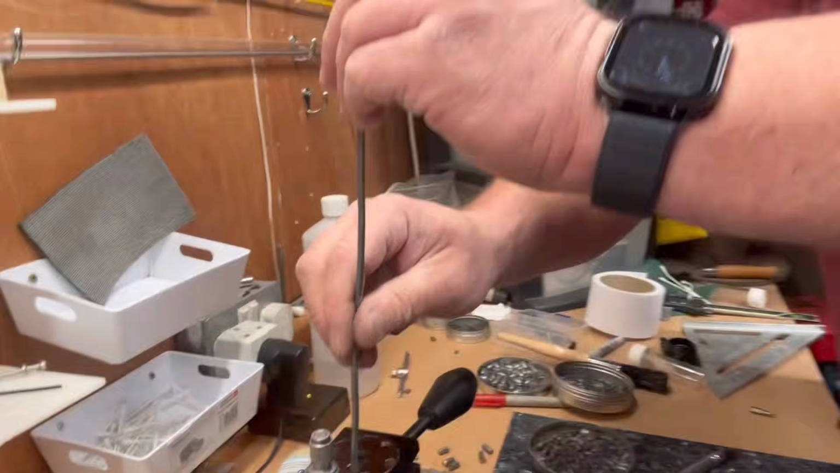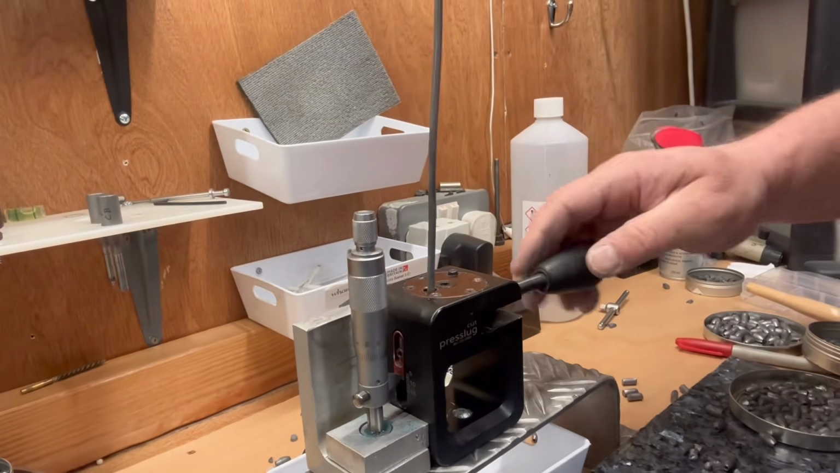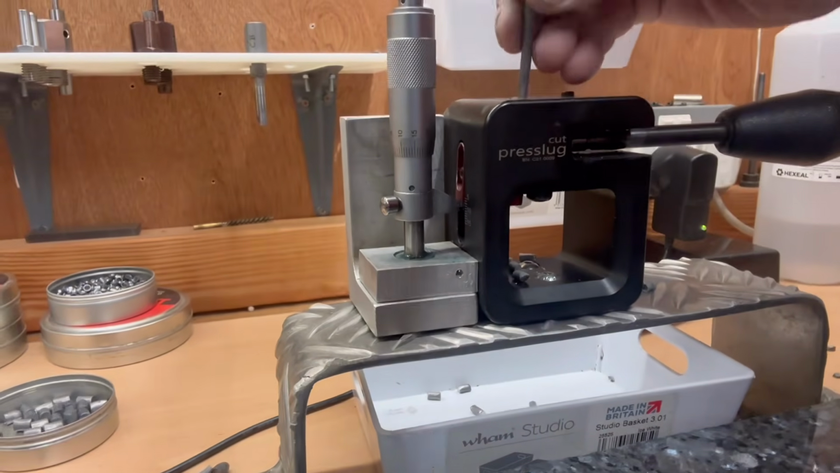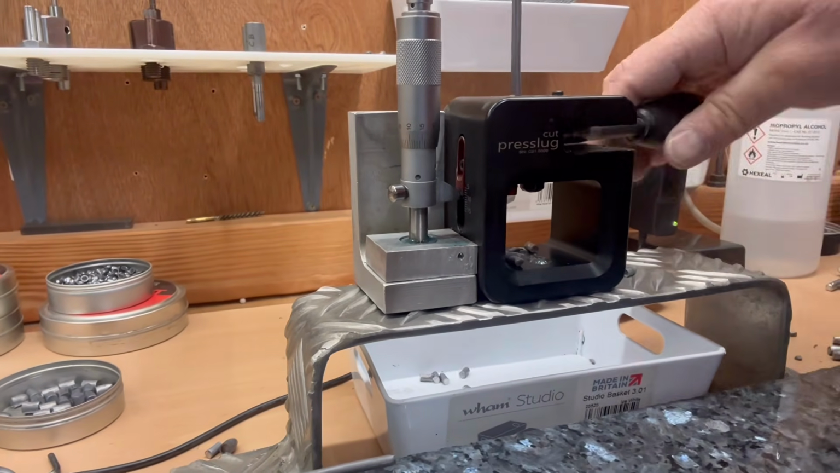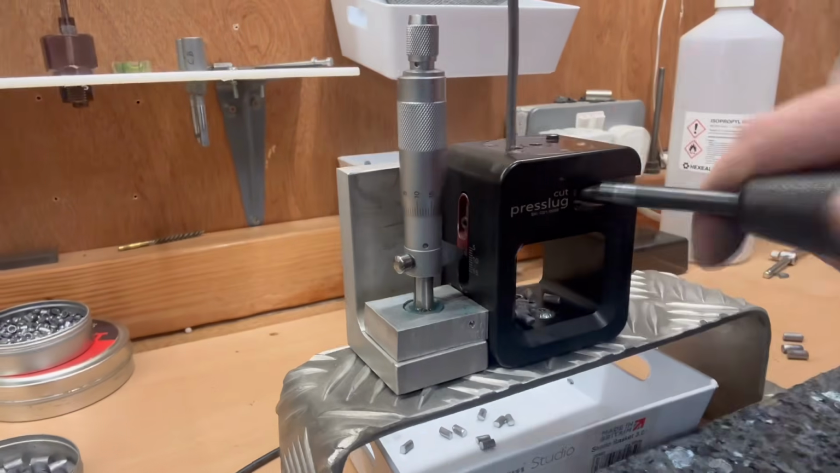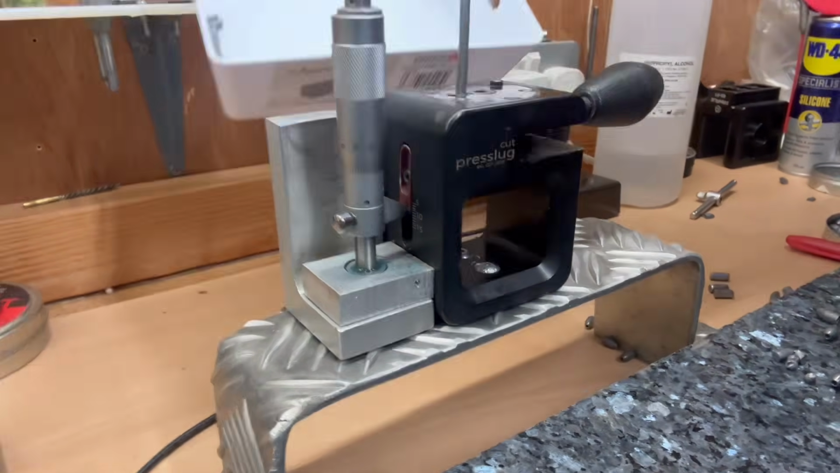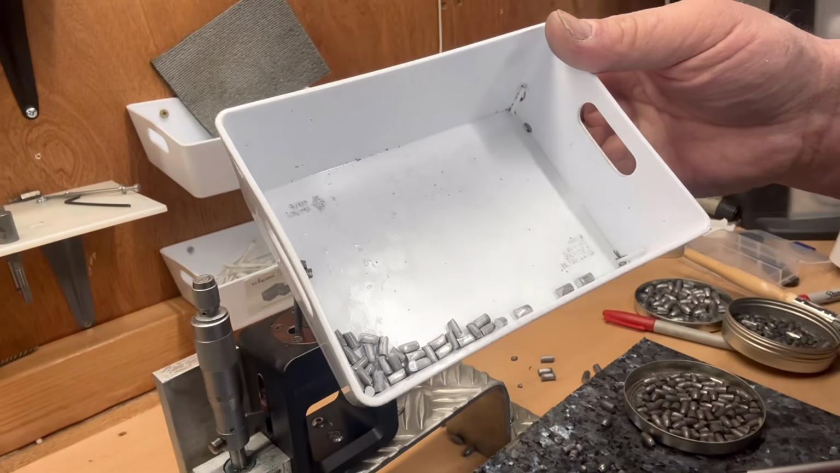So what we do is we're looking for about 14 grain or thereabouts. That's enough to be getting on with. Right. So now we've got all the pre-cut cores. Like I said, they're about 2 or 3 grain over the target size.